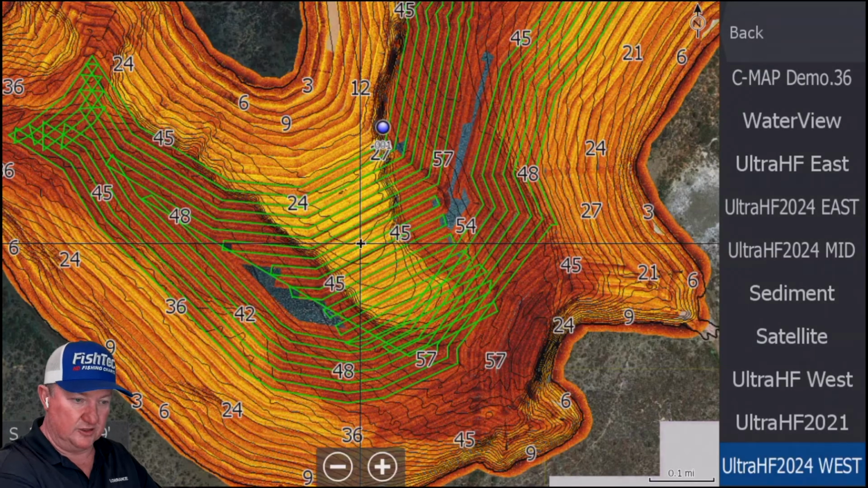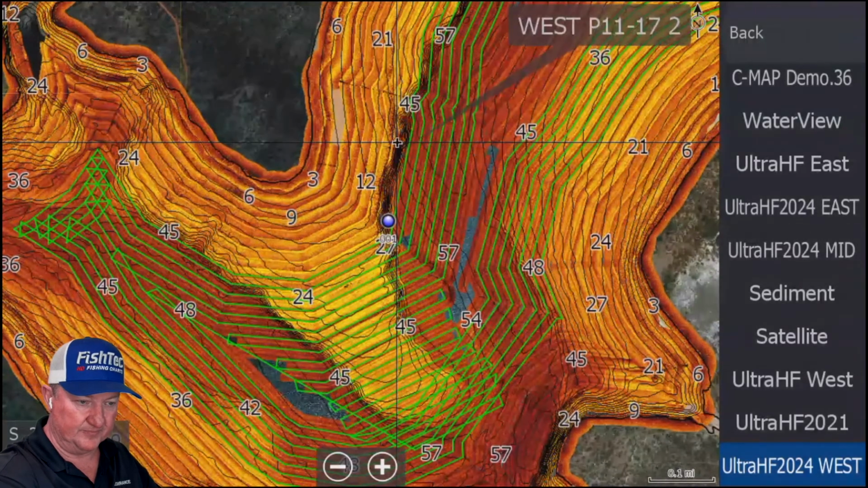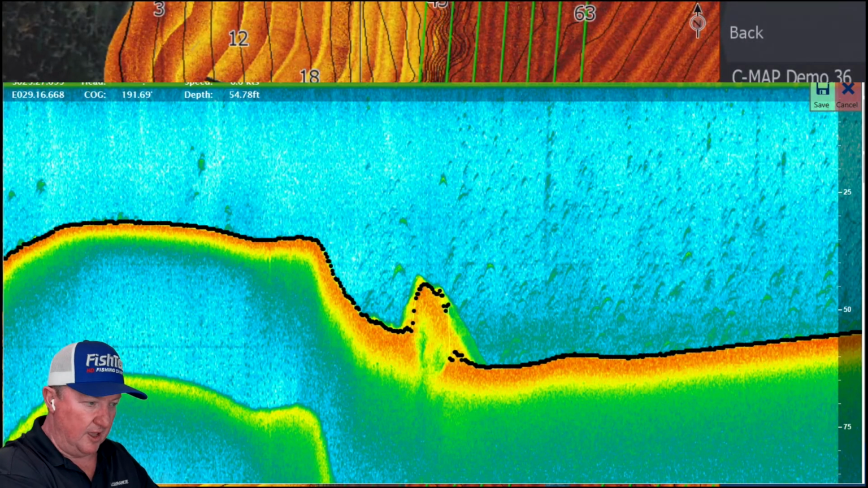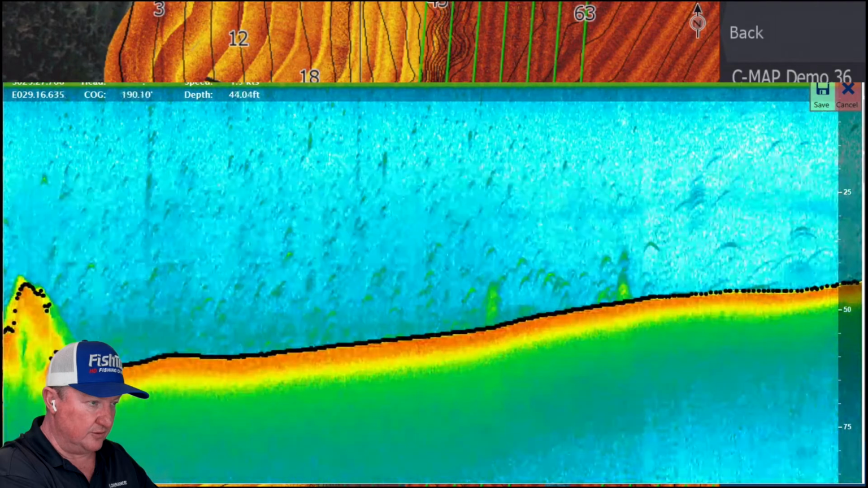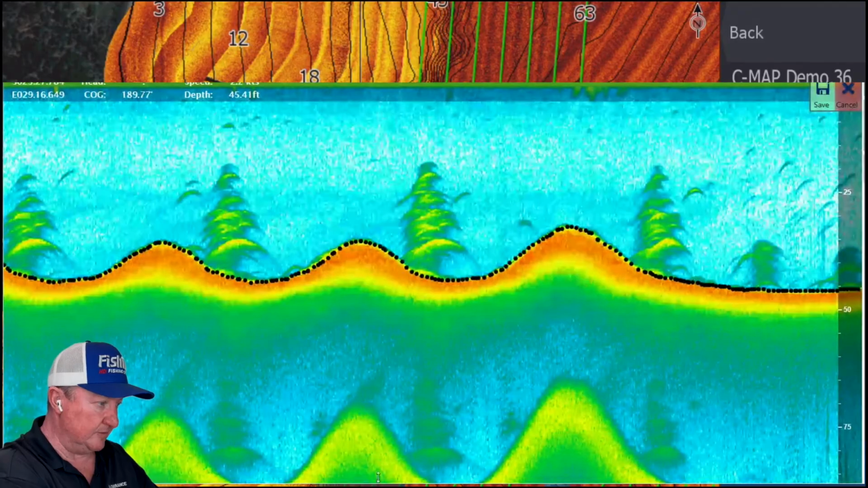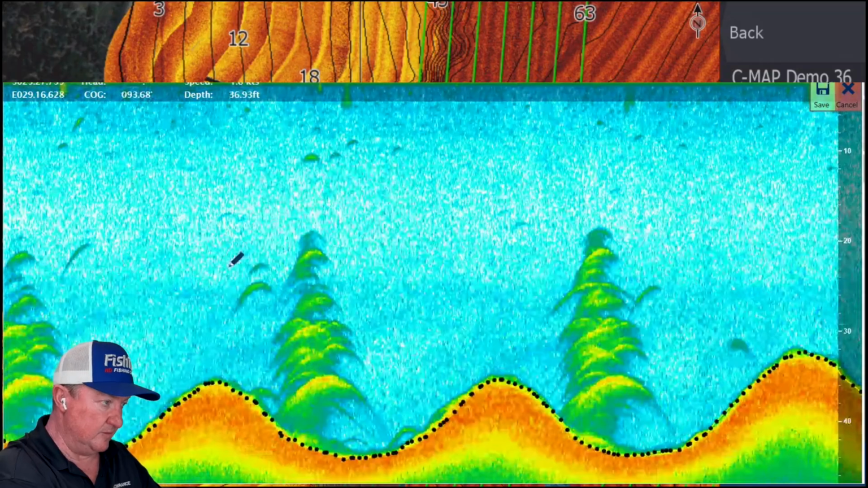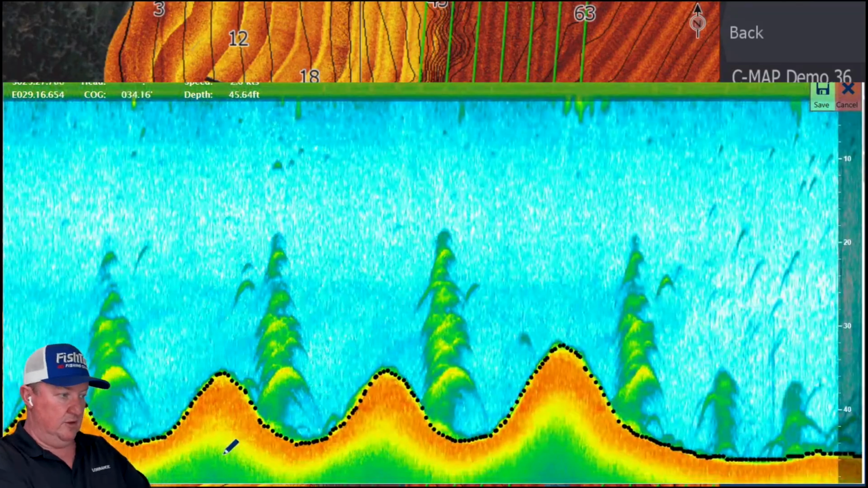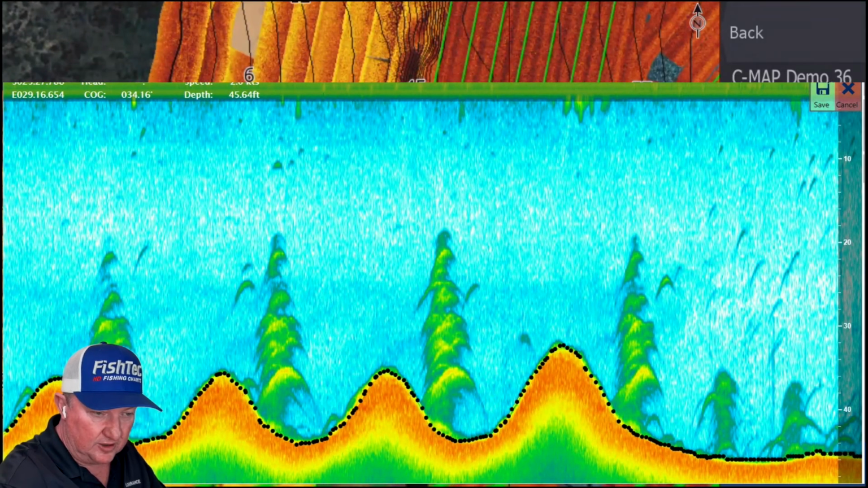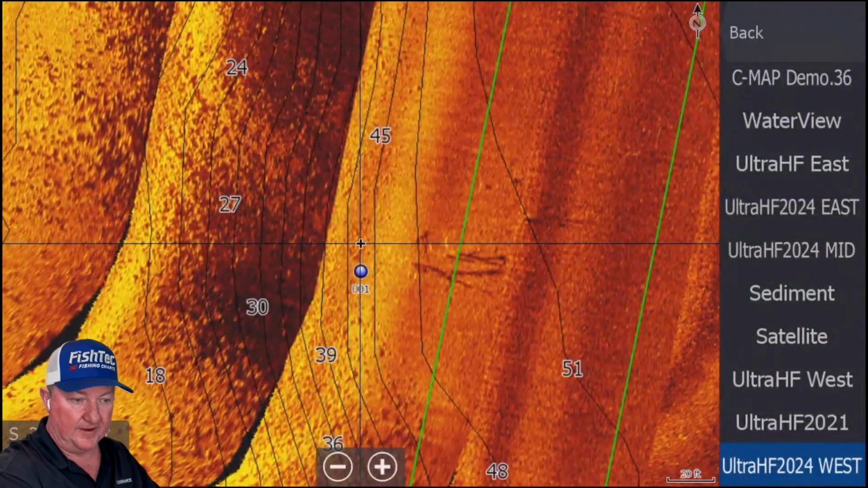But this was the first pass of the day. So this was sort of heading down this area here. You can see here, this is where she was heading down. And then I put her into circle mode here. You see that? That is the same tree. And that is over here. She was coming down here, and I put her into circle mode.